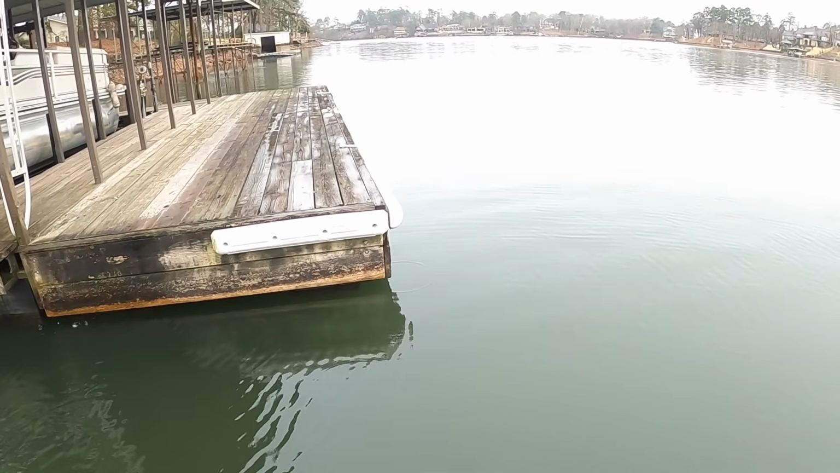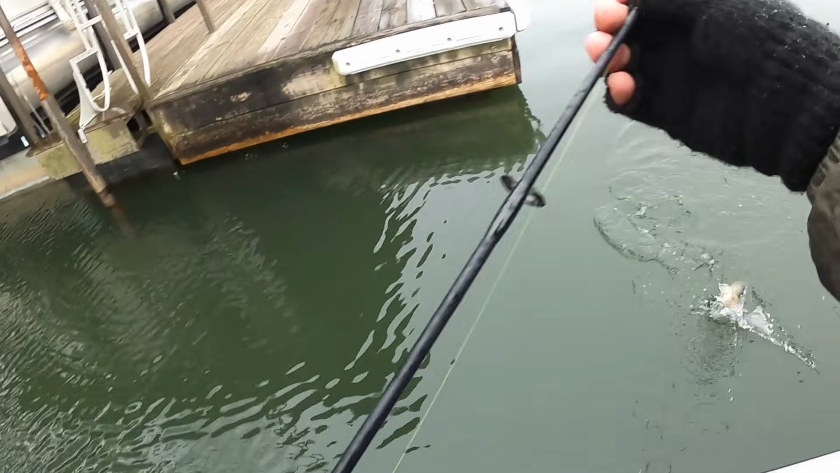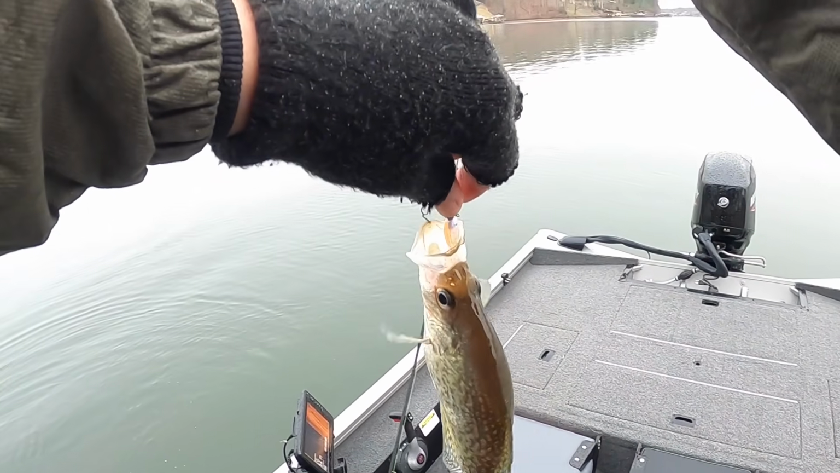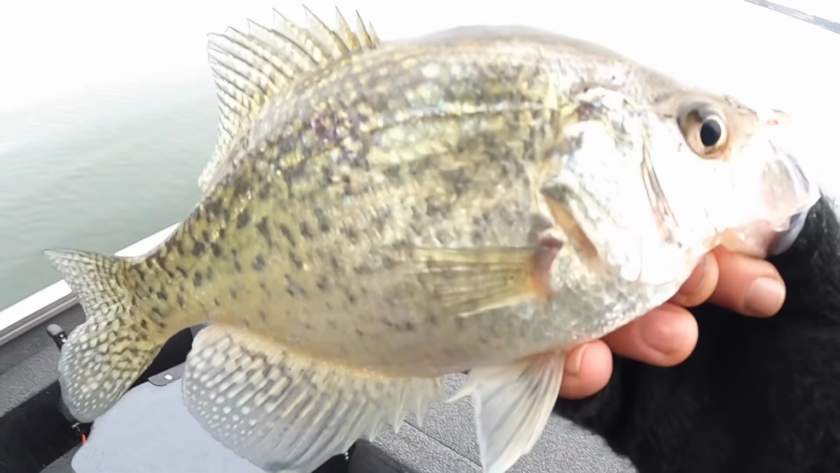Oh, here we go. Fish on. Oh, yeah. Oh, come on, baby. Oh, yeah. Here's Slab Daddy. Right here, baby. Slab Daddy. Guys, use those crappie settings I just showed you, and I'll put you on crappie.